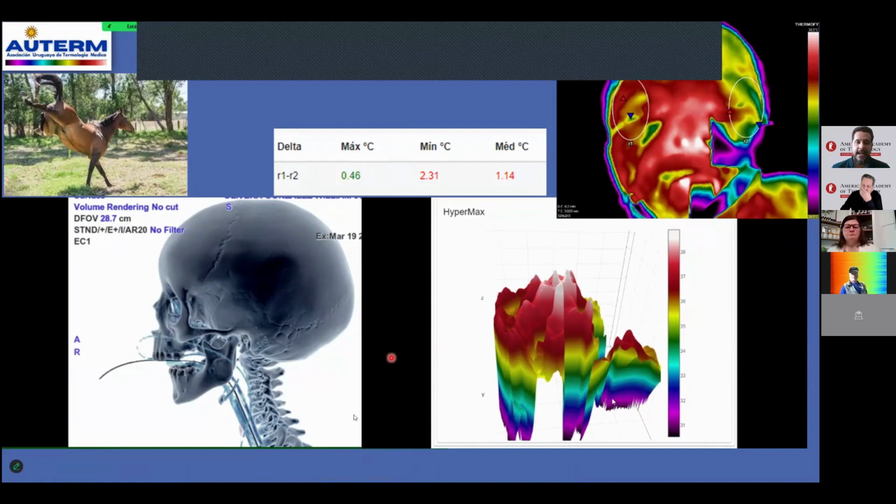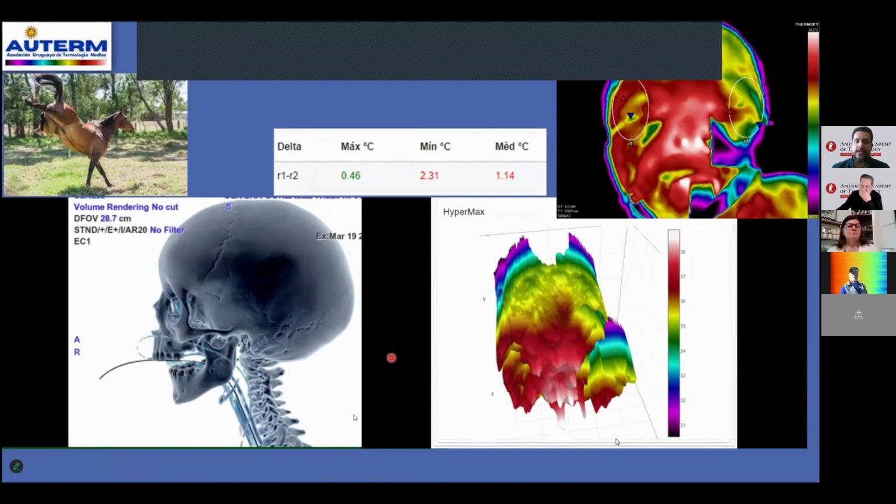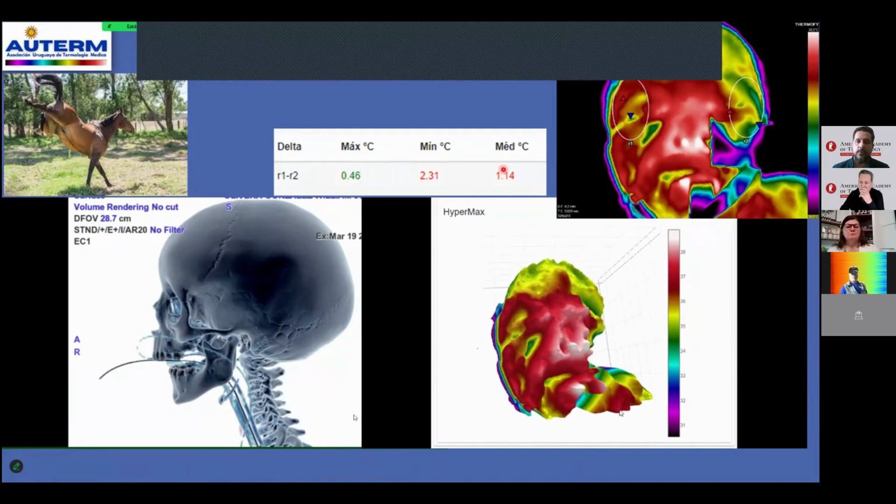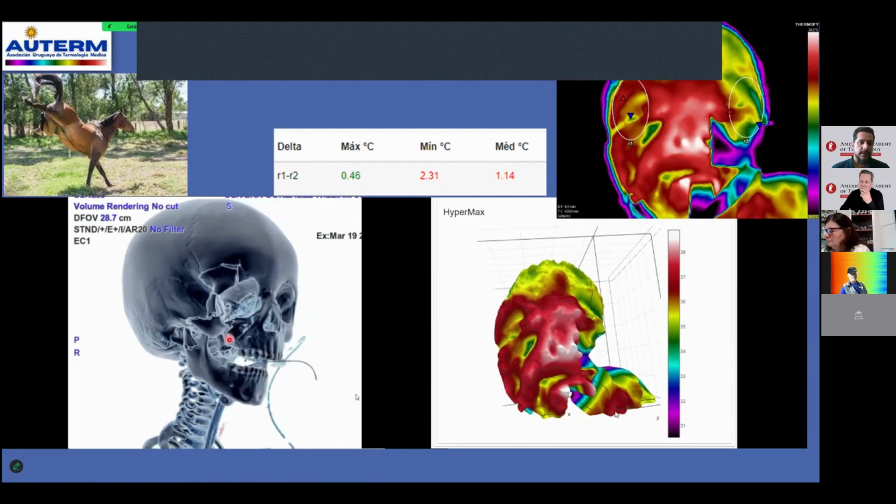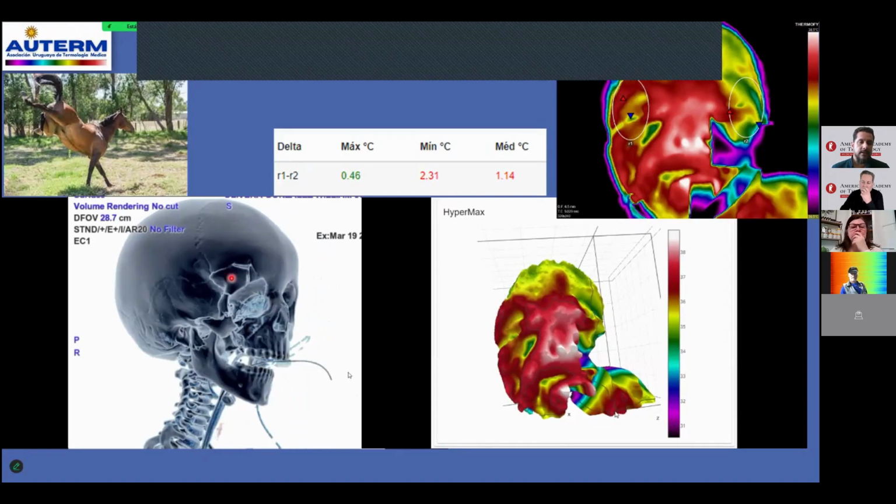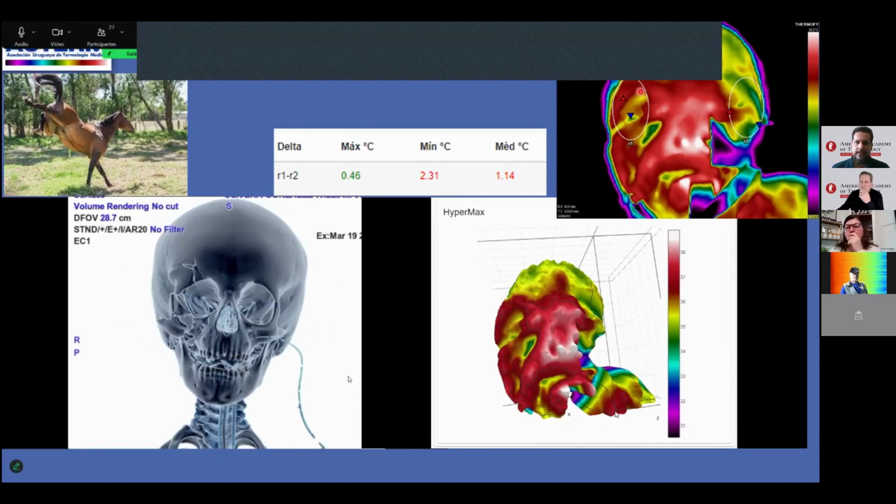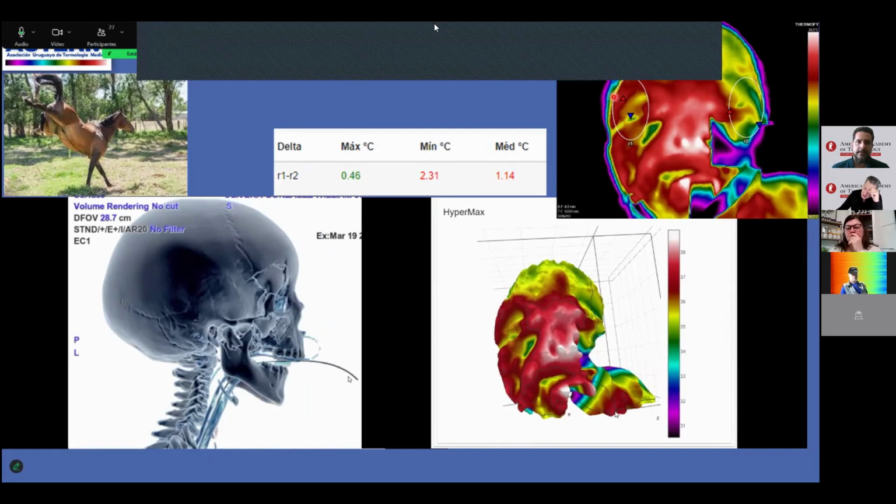Look at that inside, areas of inflammation, and see the areas with delta T upside, too much, up to 1.14. Here is the average. See that? The extrusion area of the bones on the skull, look at that, maxillary twice, zygomatic arch, and orbital area. And here, the point of the region of interest, you can see the study in this area.